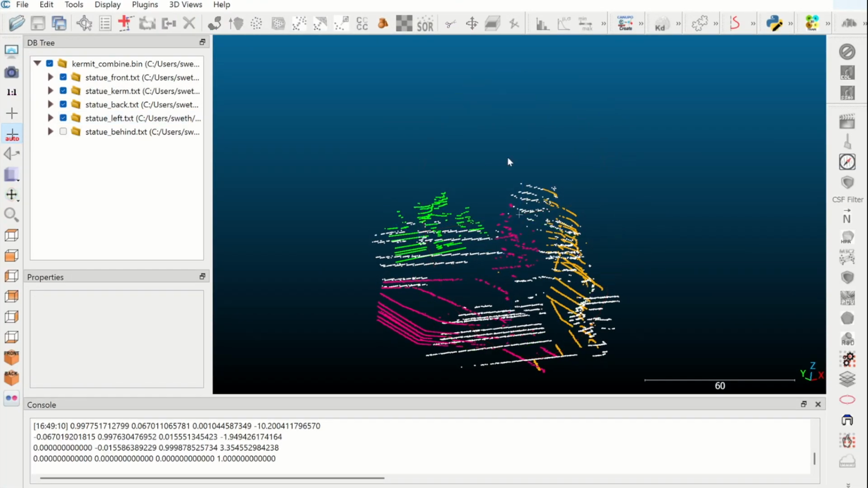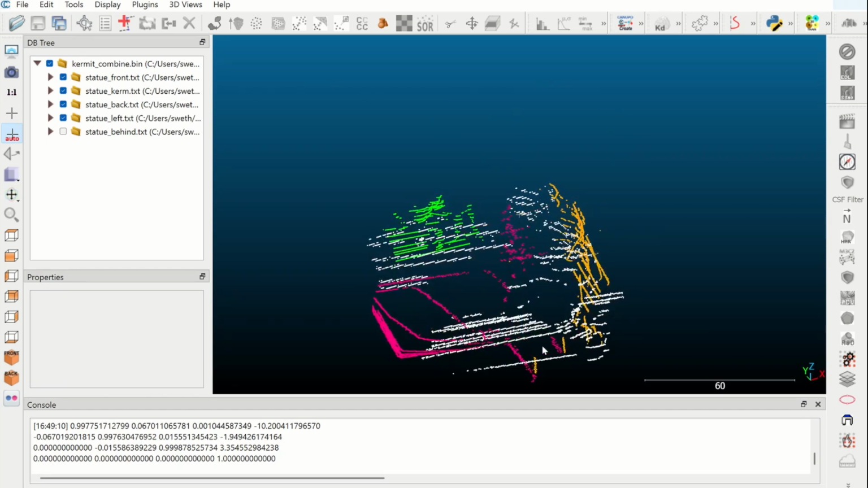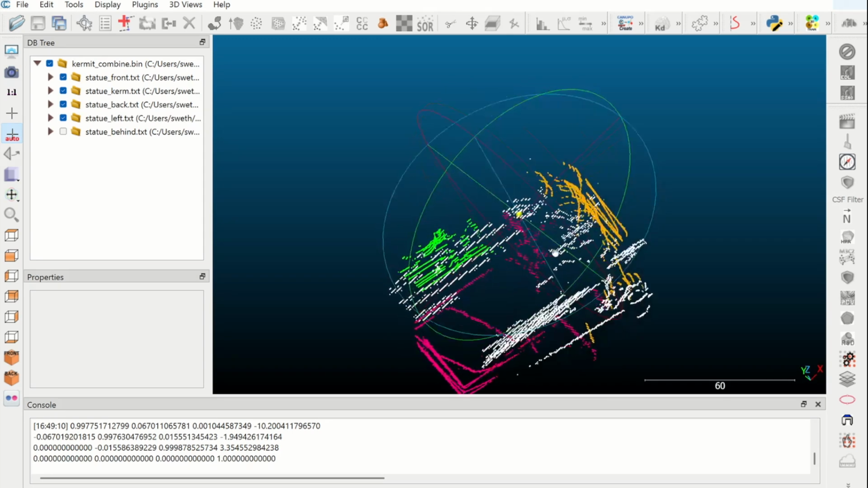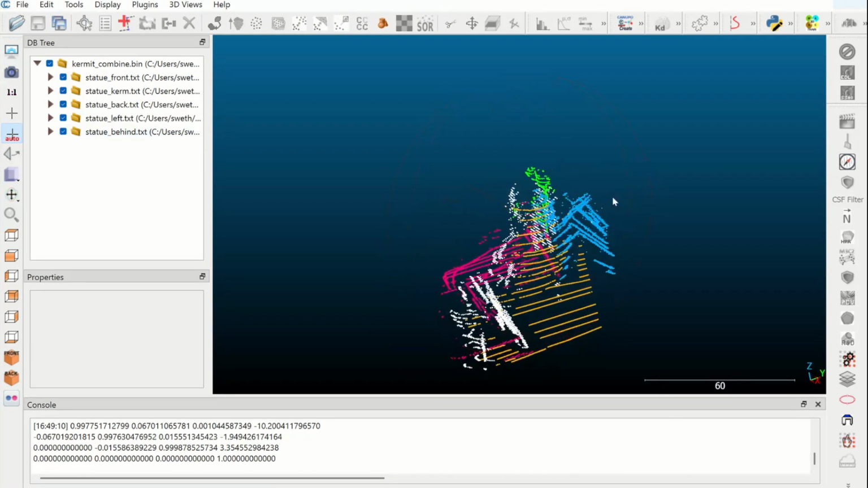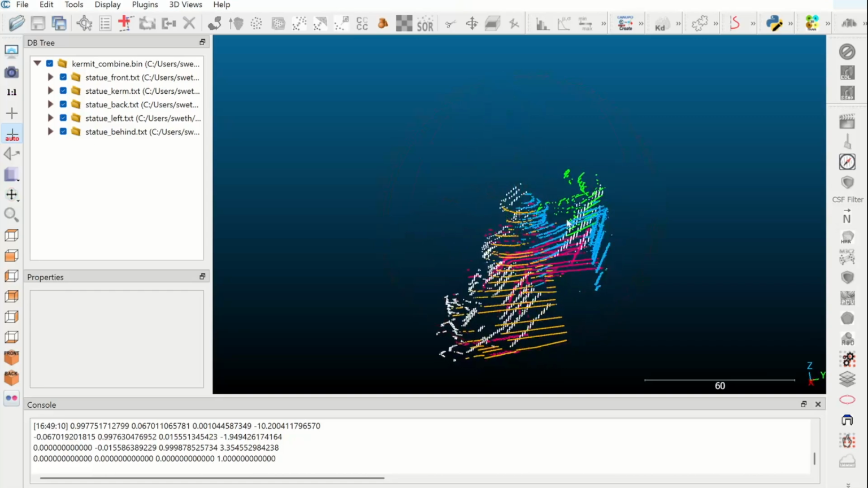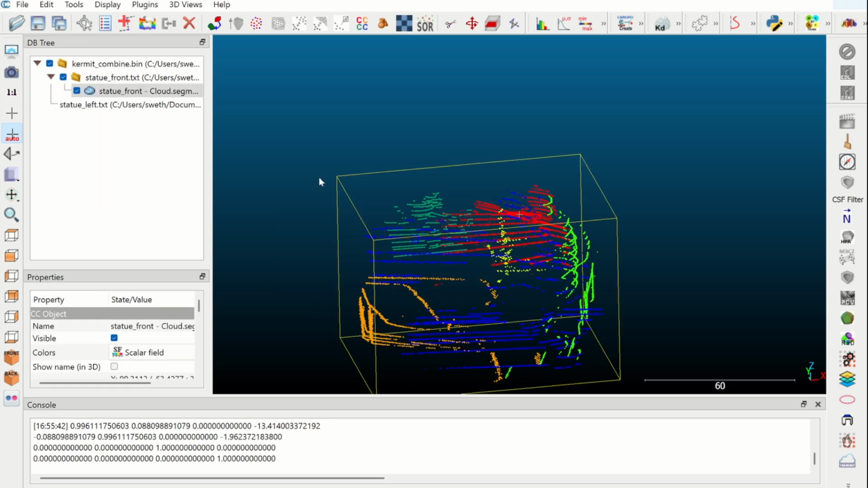This pink scan is from the left of the statue, which captured the side of the bench and some of the complex geometry of Jim's face, as well as his arm reaching out to Kermit. And last, in blue, we have the back of the bench, which also captures the back of Jim Henson. Finally, I combined all of the scans into one large point cloud.